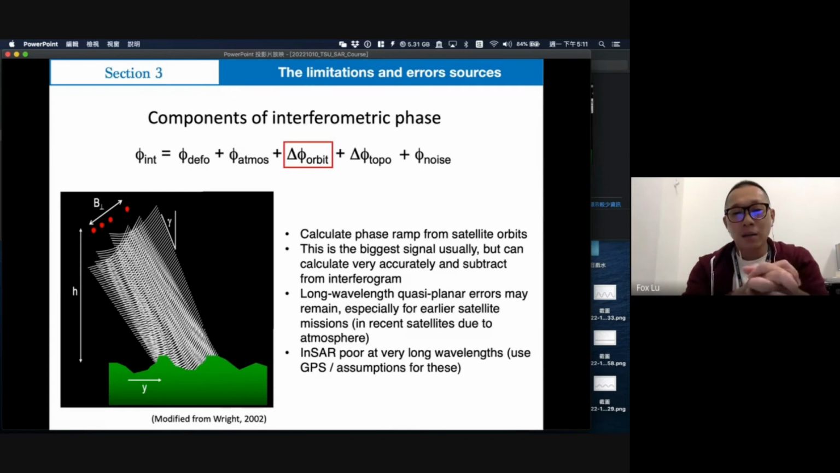Okay, the second component is the orbit. Every ray point in the left figure shows you the location where the radar signal was caught. So you will find a different baseline between these 4 ray points, because they have different look angles, so the baseline will cause some look angle problem.